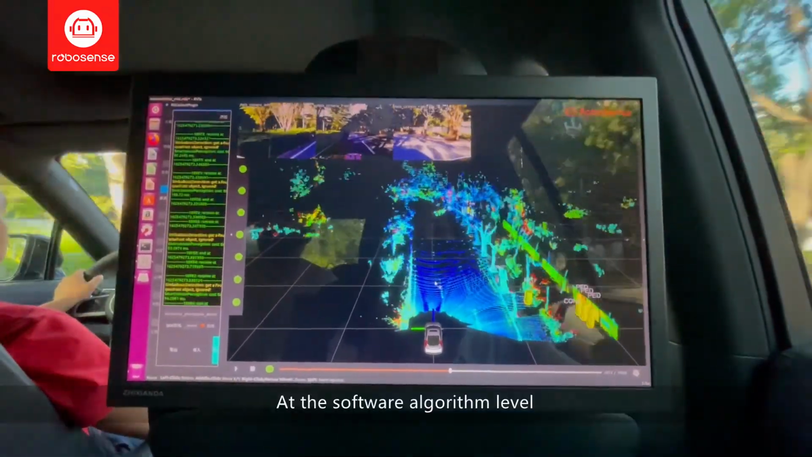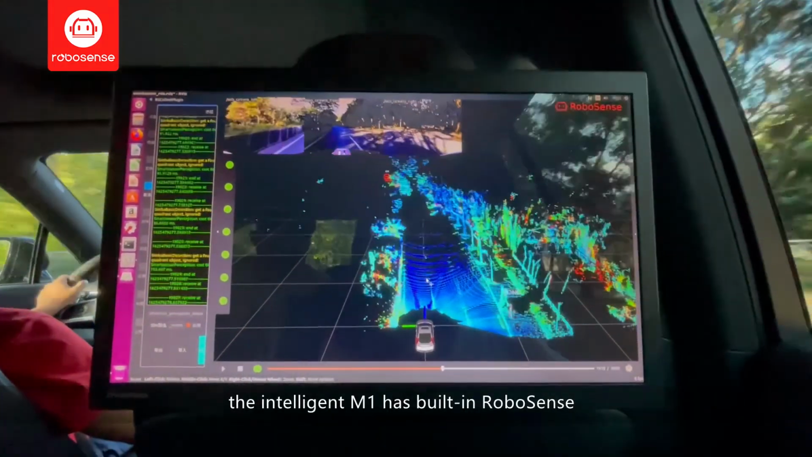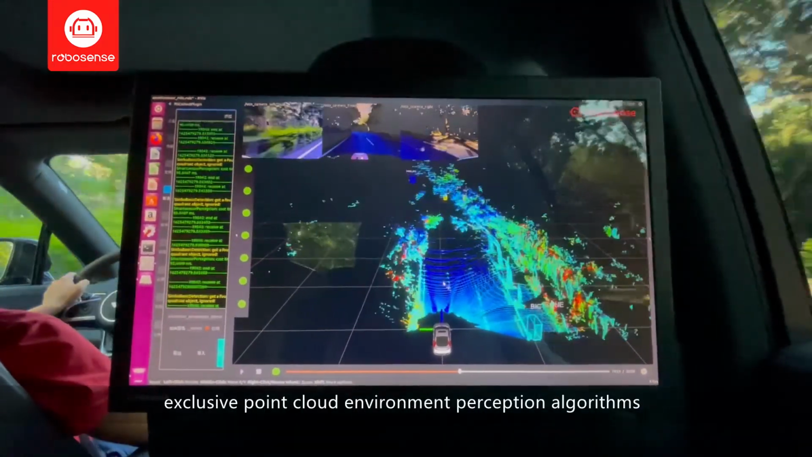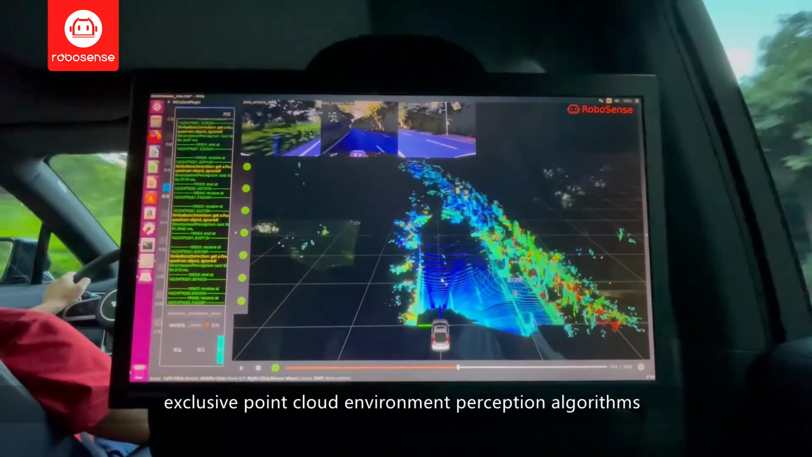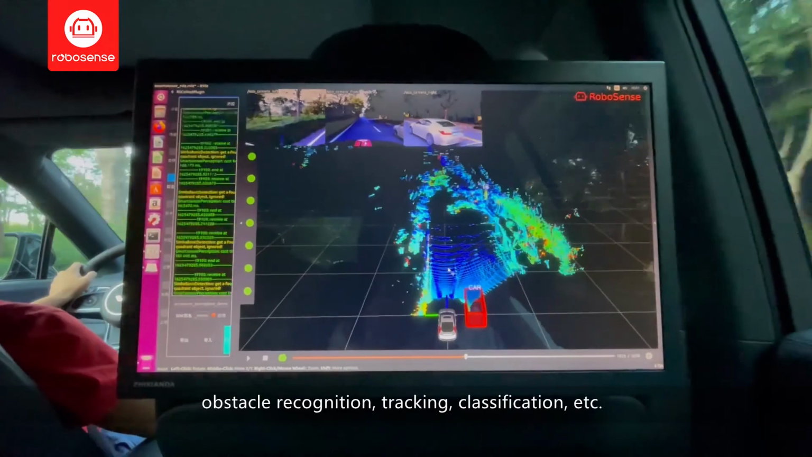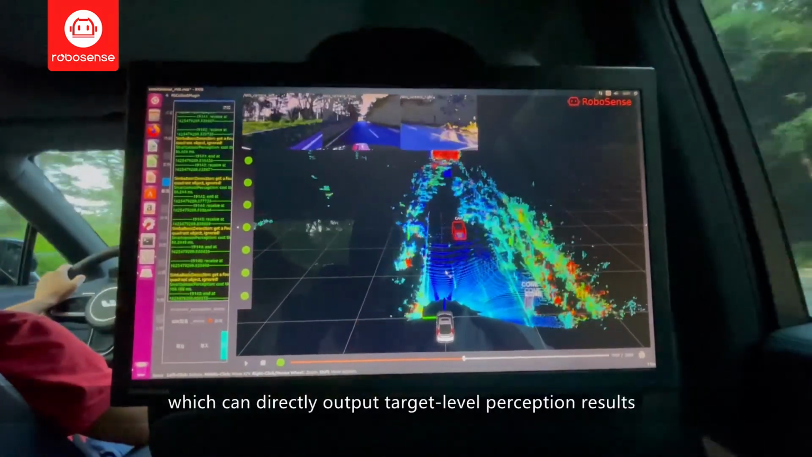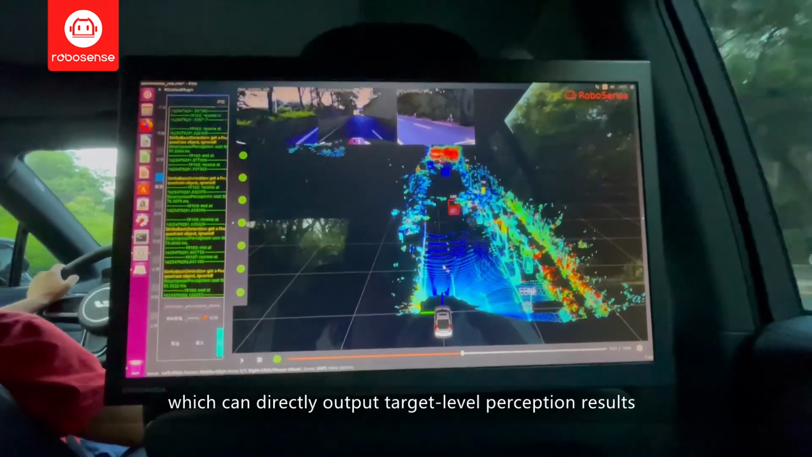At the software algorithm level, the intelligent M1 has built-in RoboSense exclusive point cloud environment perception algorithms, including positioning, road sign detection, obstacle recognition, tracking, classification, etc., which can directly output target level perception results.